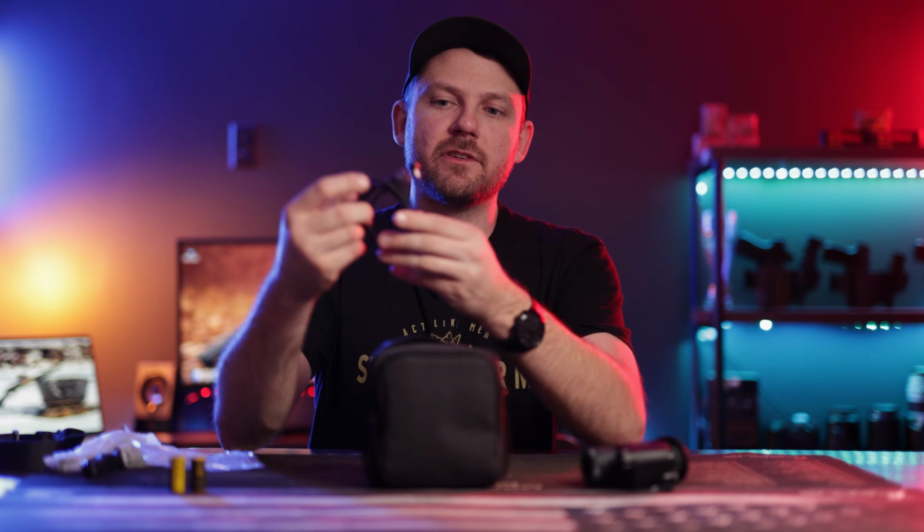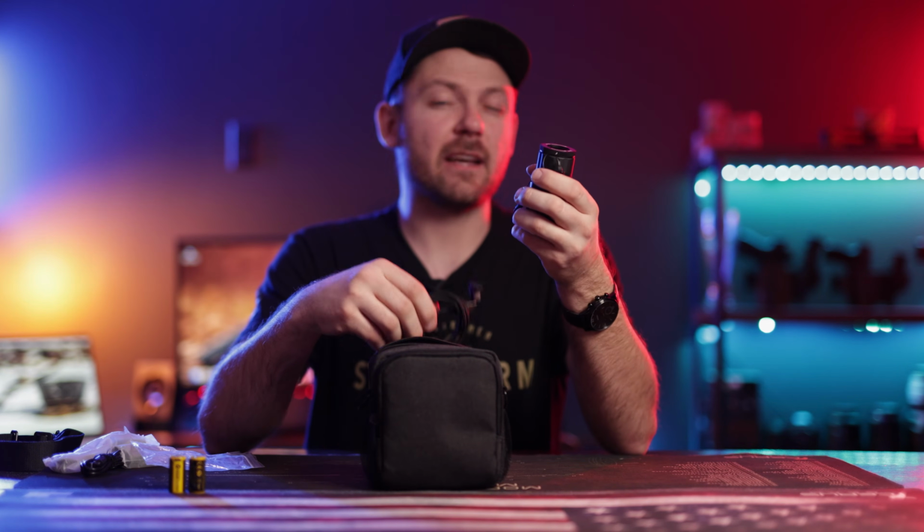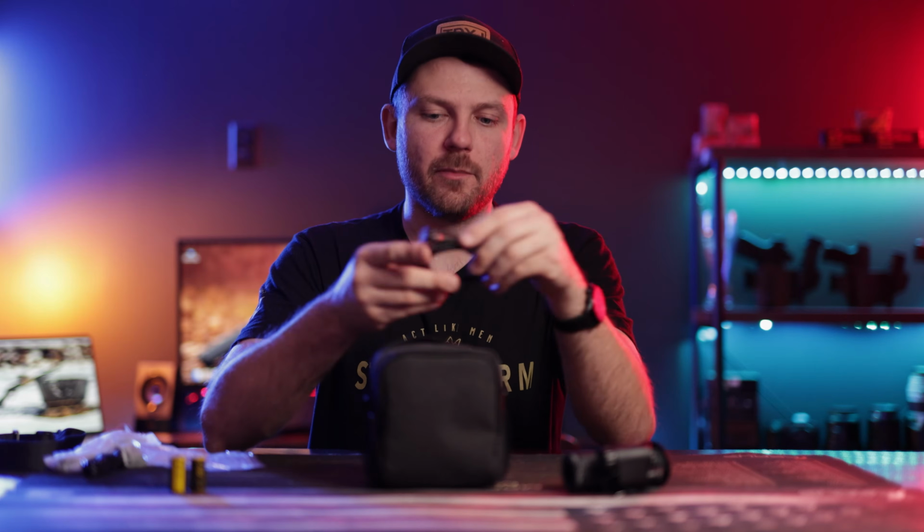So what I prefer to do is run this cord with the MH25 and a battery pack, and you can easily get 8, 10, 12 hours of runtime depending on which milliamp hour style battery you purchase.